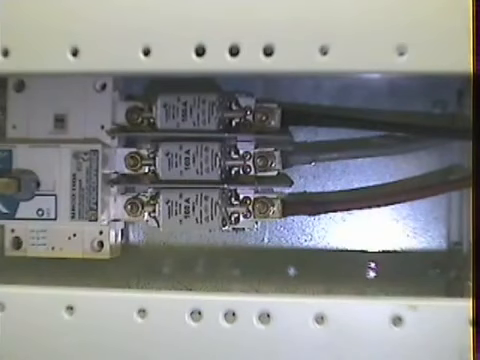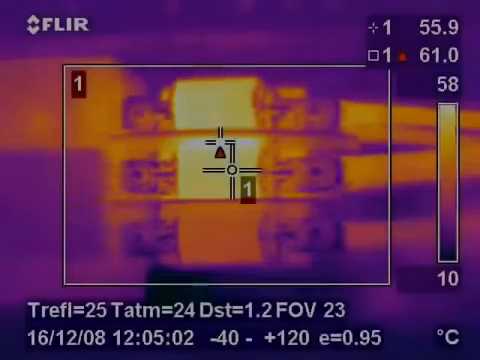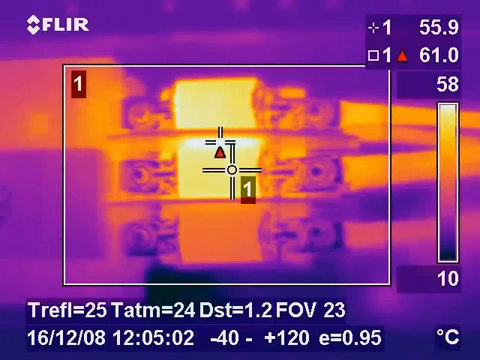This image shows a switch fuse in a plant which was feeding a critical load. The thermal image shows that a faulty fuse on the center phase was heating up and failure would have been imminent.